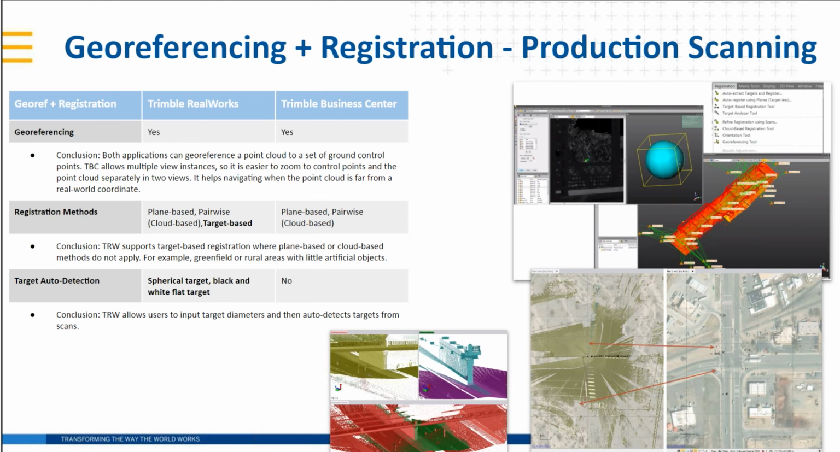People move targets or various other things. And there's a ton of tools inside of RealWorks to help save you on those really tough projects. And like Joe said, where it really shines is these big projects where you've got hundreds of scans in a day or thousands of scans in a project, to go through and automatically find all those targets for you.